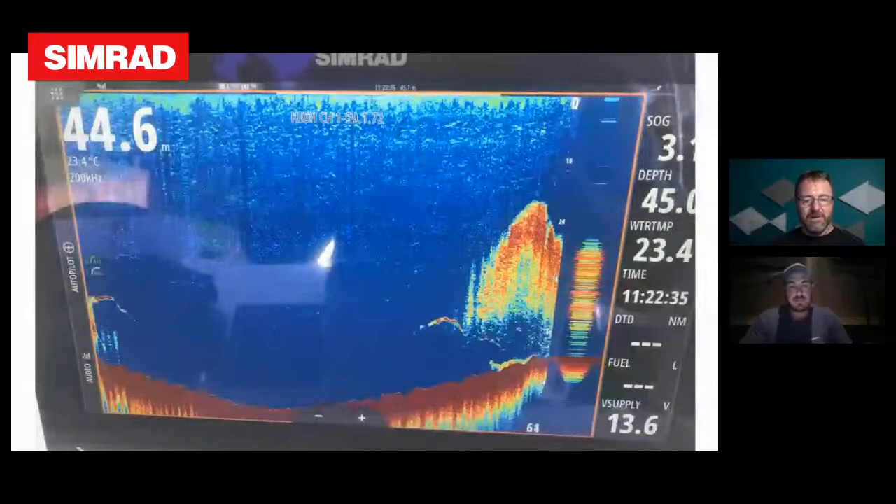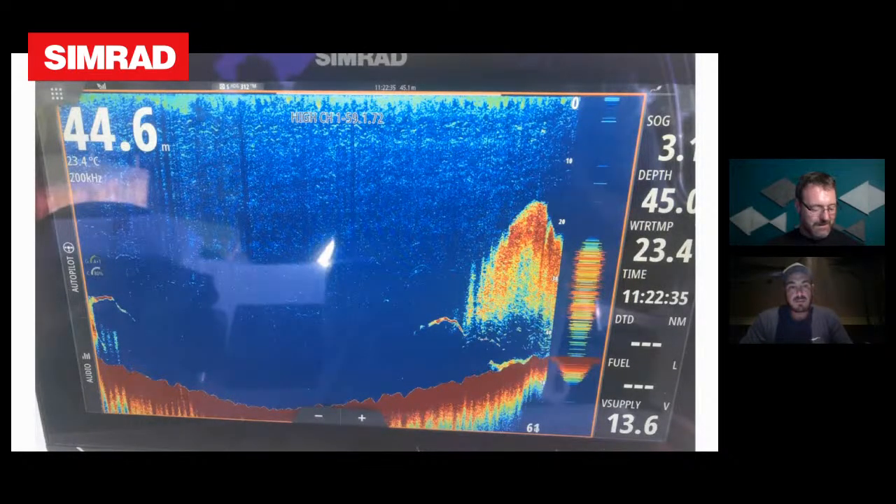Let's switch back. We've got 3 more screenshots to go through, mate. Tell us about what's going on here. Yeah, you can see it's a decent sized black marlin. Well, it's a marlin. It is a black because we caught them. I think that's Port Stephens, 23.5. There was a pretty good bite up there last year and the year before. The fish were a bit bigger.